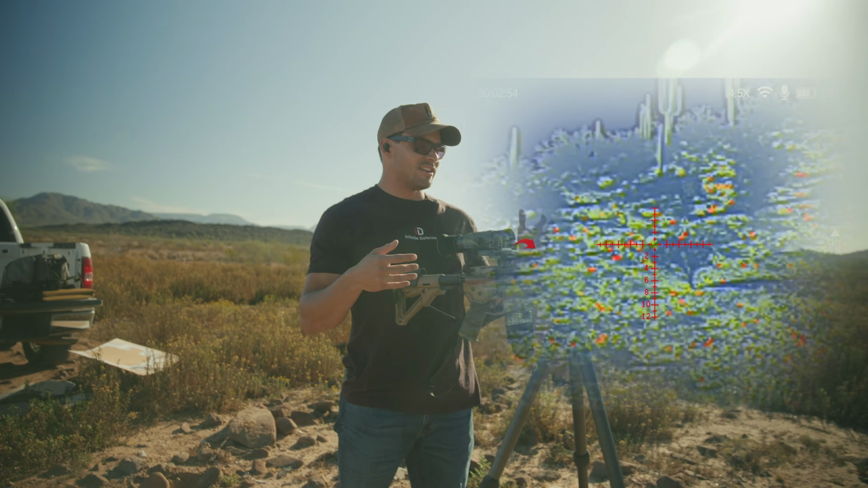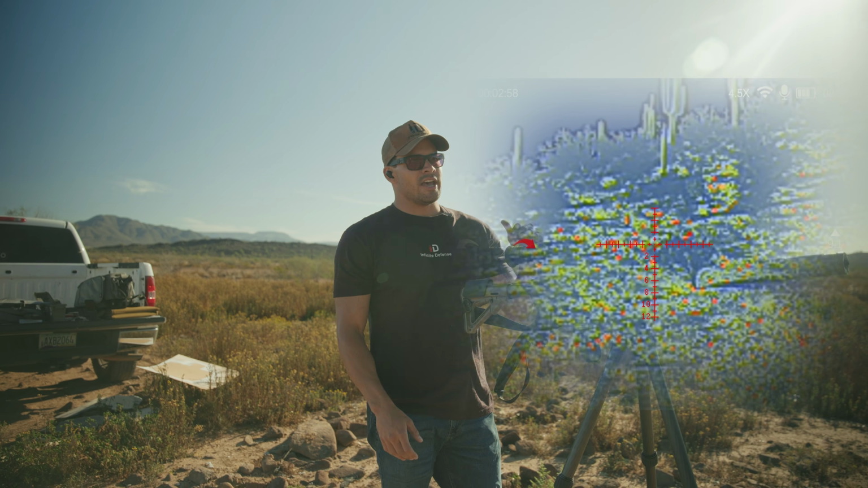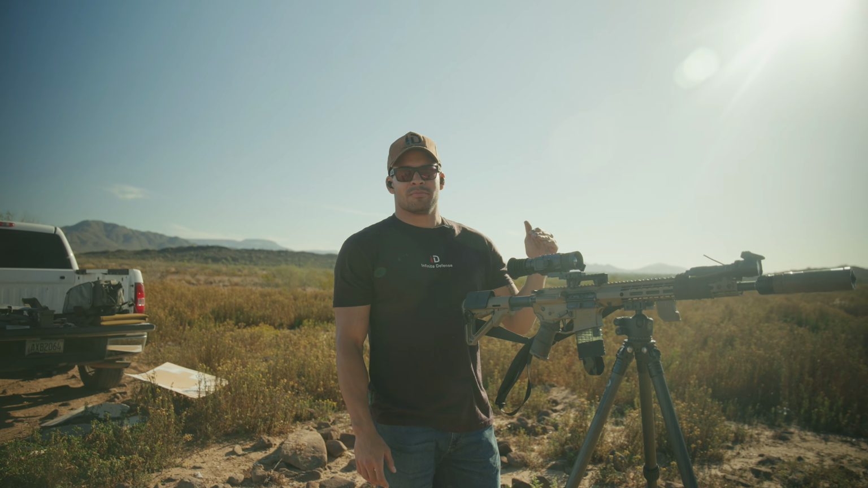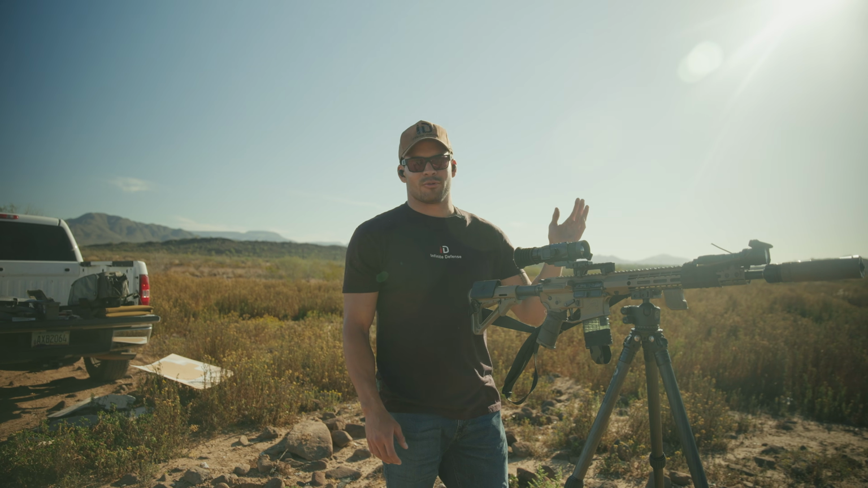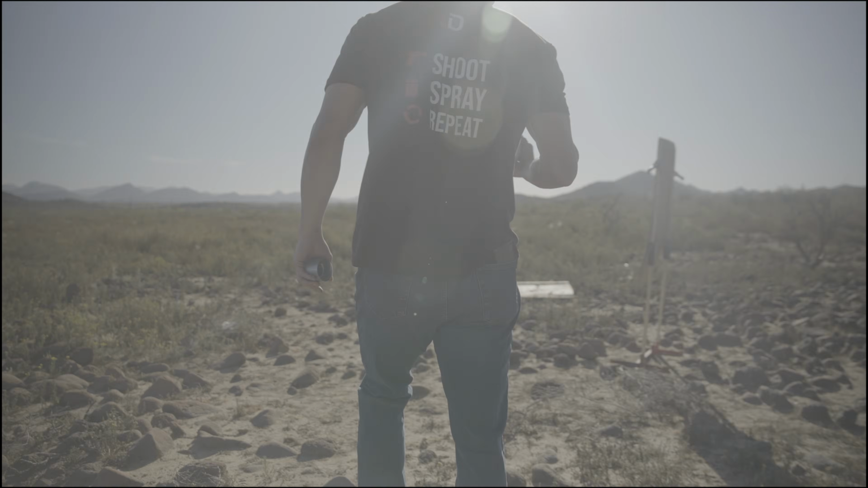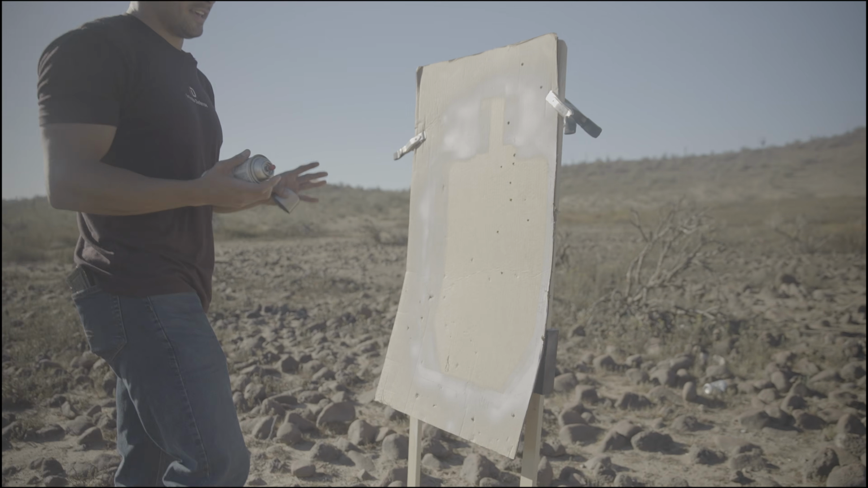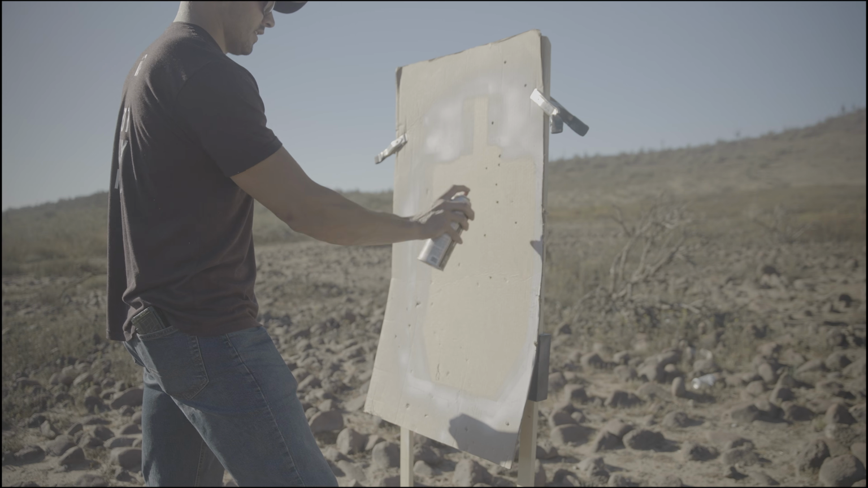If you already have a sighted in optic, it's great to highlight your steel so you can just plink all day on the range and you don't have to hurt your eyes looking for the steel through the thermal optic after it's acclimated to the ambient temperature. Nice little coating on there. And you do want to get it as evenly coated as possible. I'm just going to make a nice little circle here.